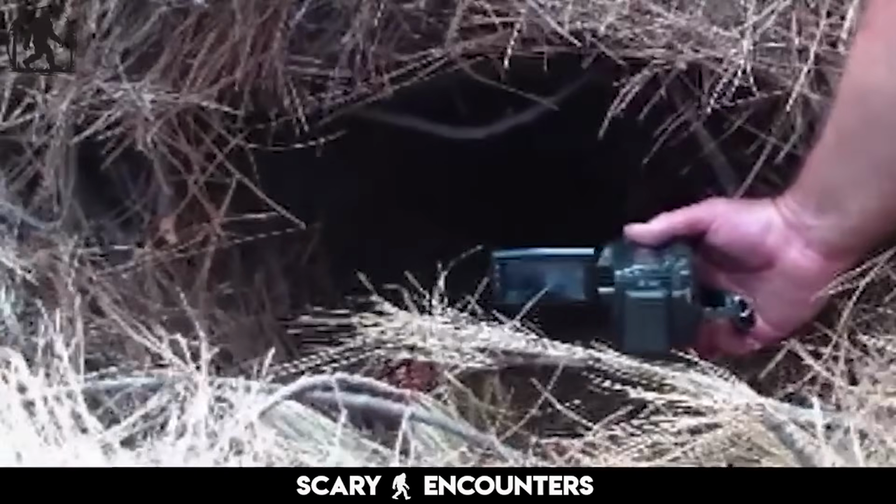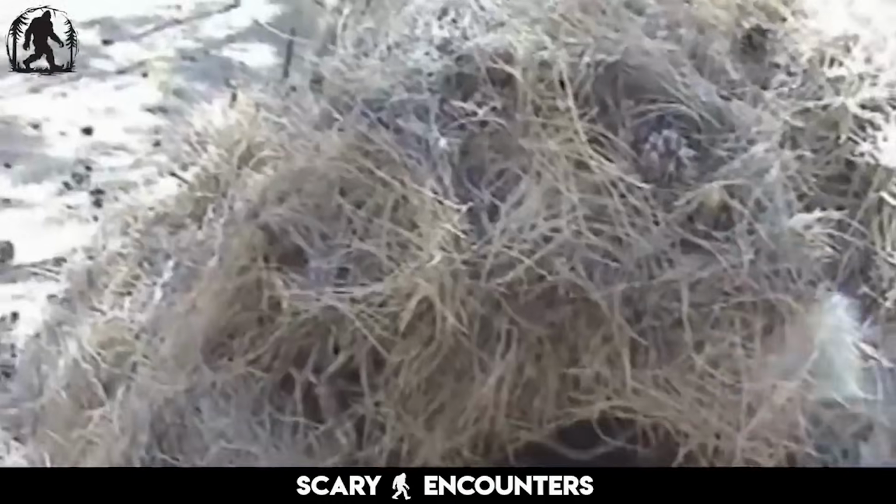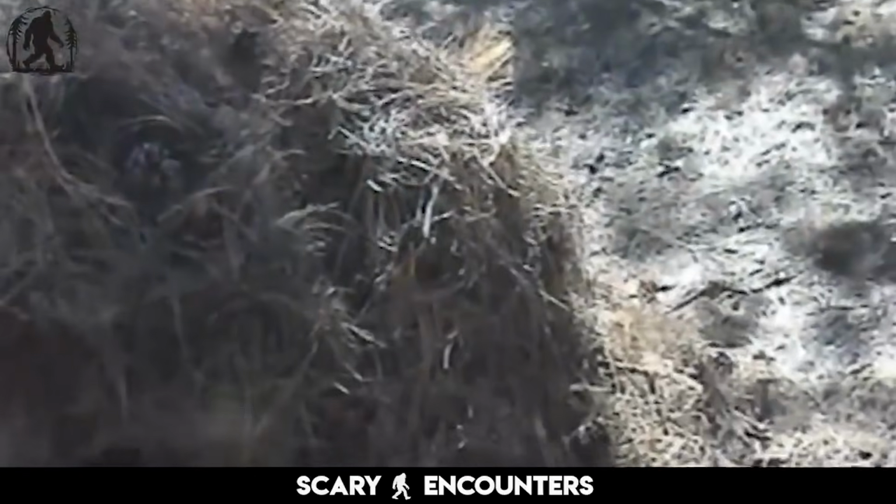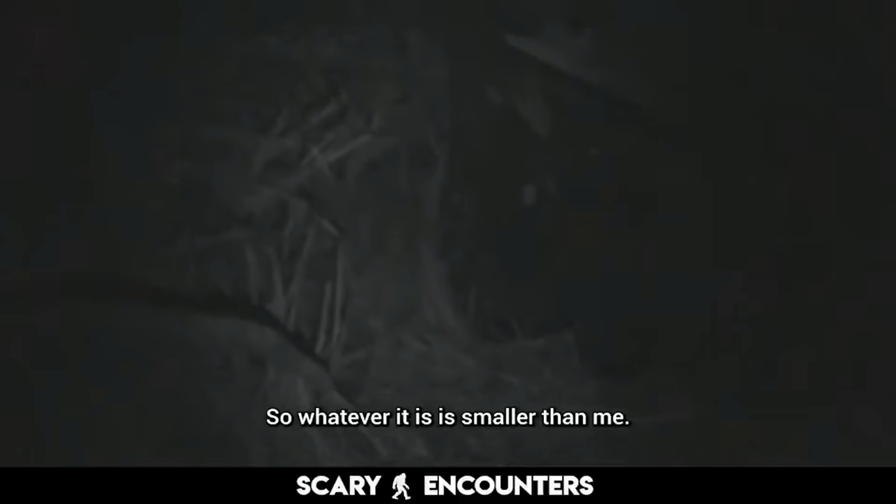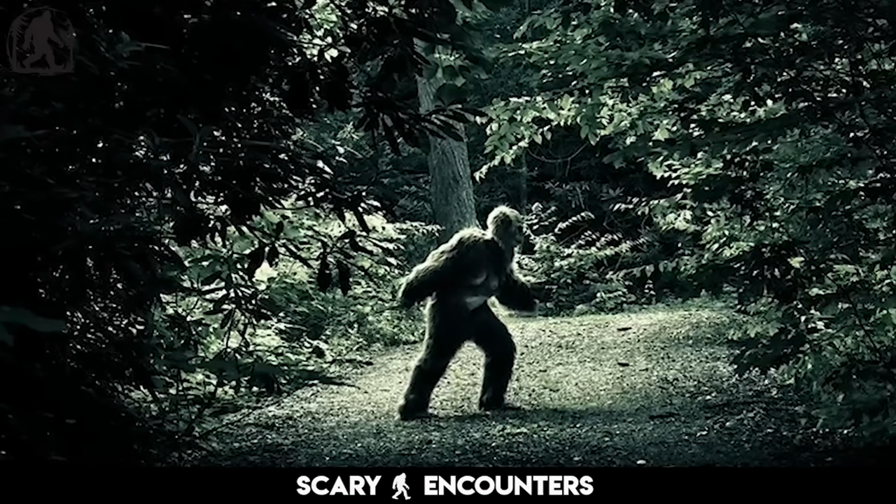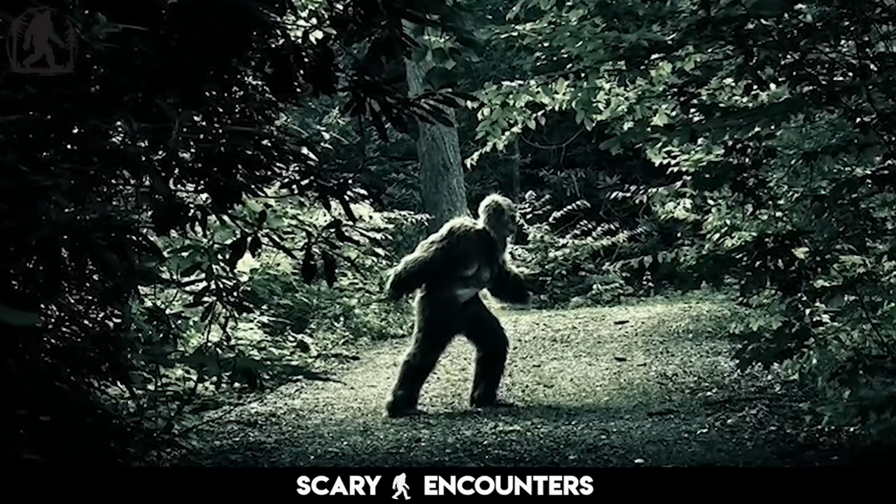The level of detail suggests intelligence, something that understands shelter building beyond simple survival instincts. I'm too wide in the shoulders to get further in. So whatever it is, it's smaller than me. The possibility that this nest was crafted by an unknown creature becomes harder to ignore.